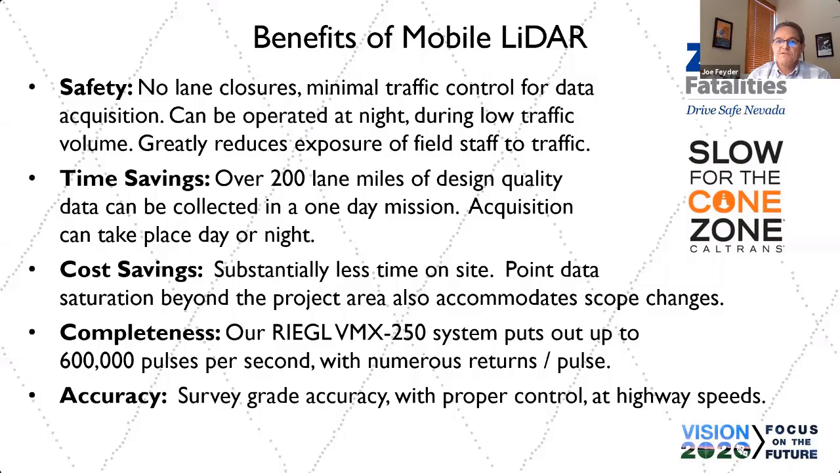A lot of times it definitely depends on the length of the project. There's a minimum size that we try to focus on where it doesn't make sense to do a mobile scan unless safety is an overriding feature which we need to accommodate. And then we will do smaller projects with mobile LiDAR.